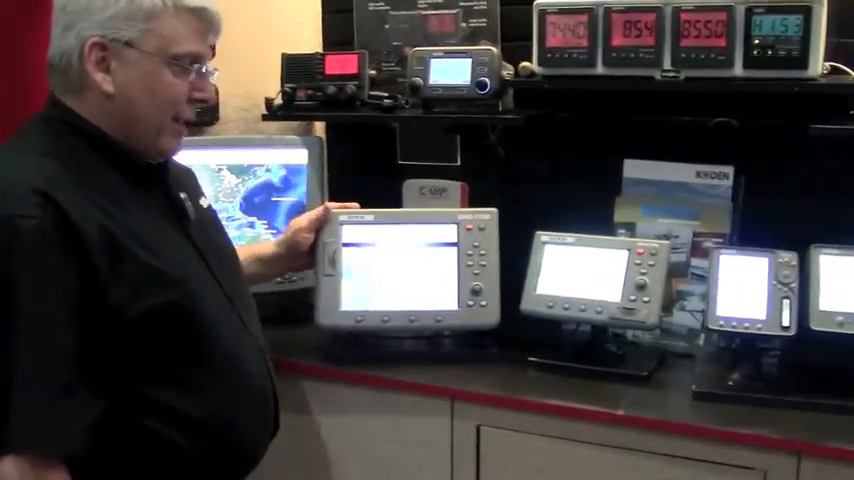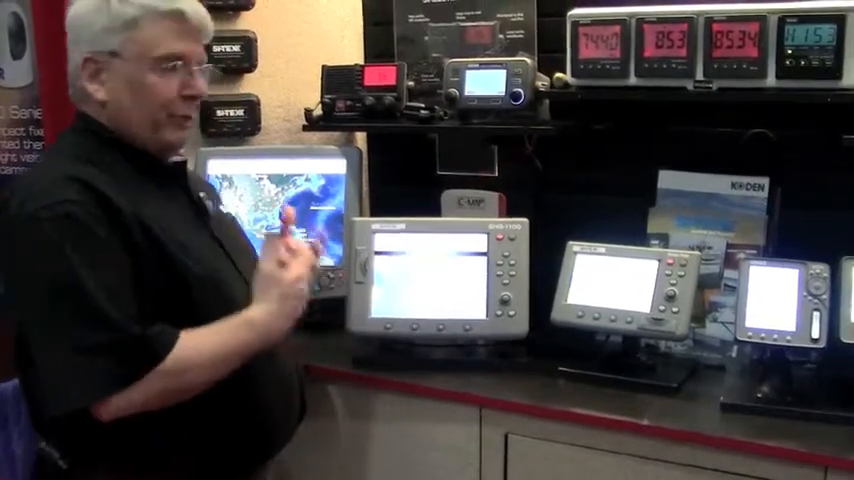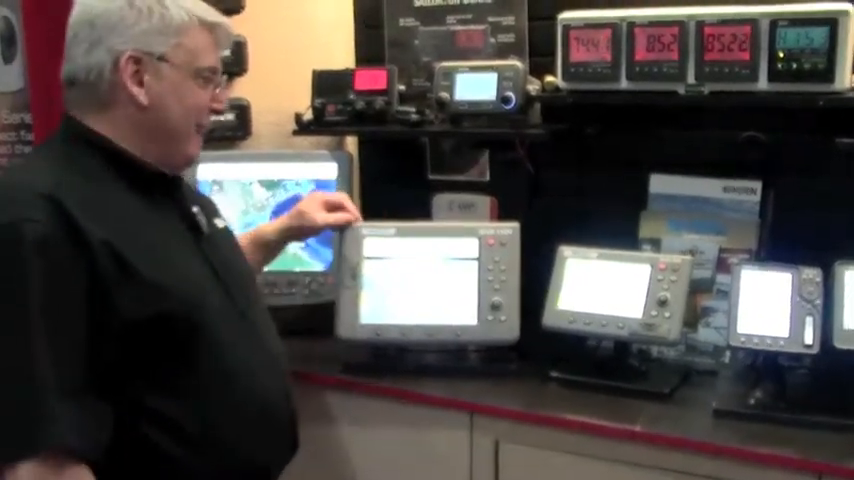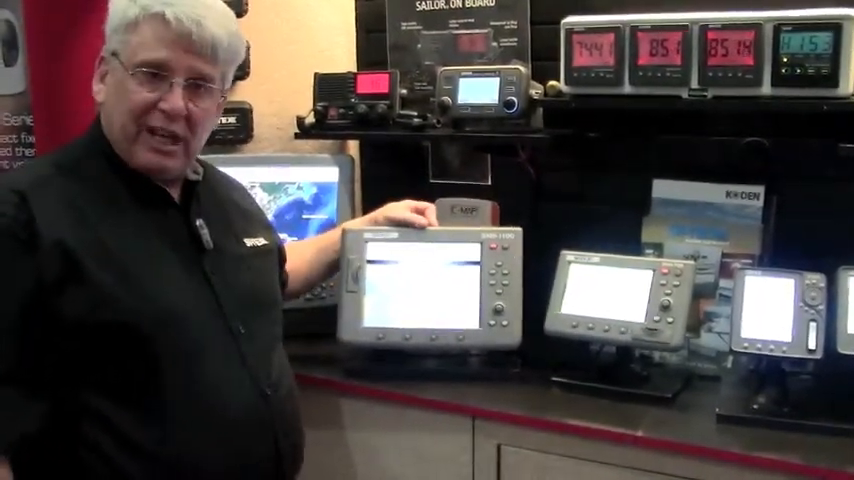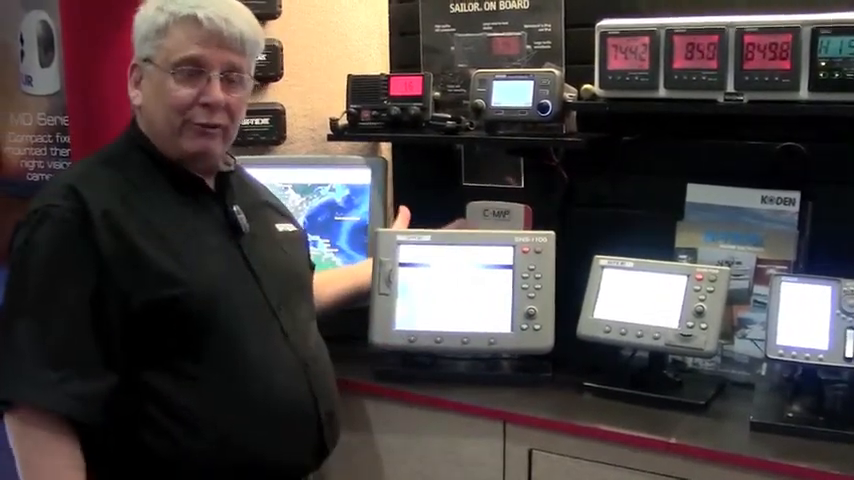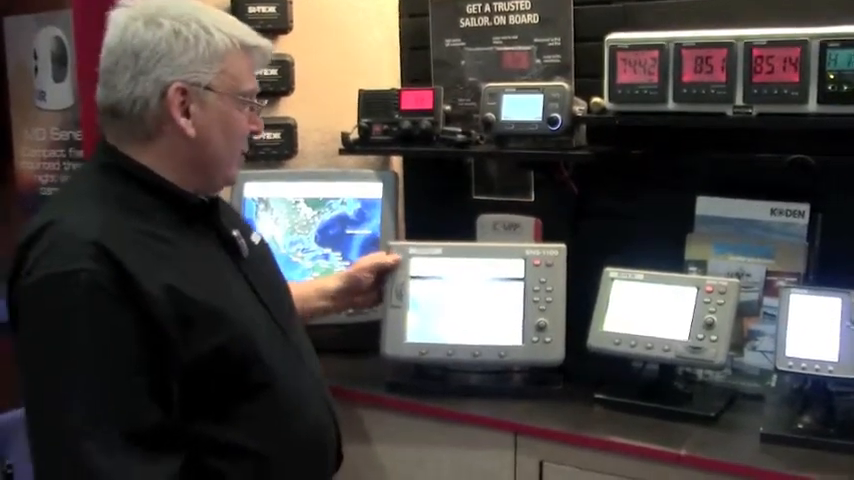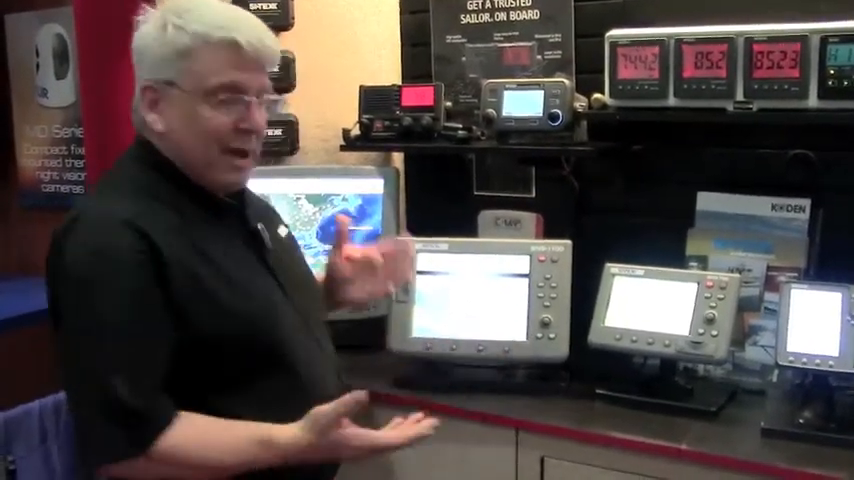If you notice, they're a lot nicer styling. They've updated the styling to make it a little bit easier, a little bit more appealing. They may very easily flush mount. You don't need any special kit to flush mount these units. The controls are laid out in a very logical fashion, and they're plain English. There's no international symbols on them. Very easy to run. Right now it's a CMAP chart plotter.